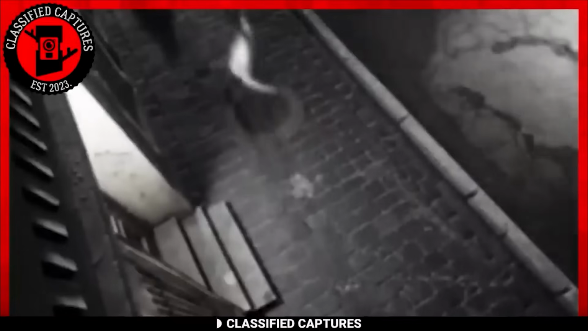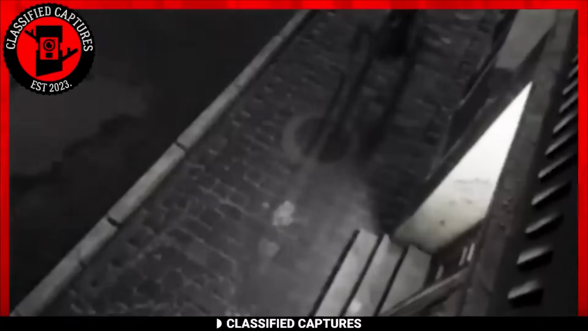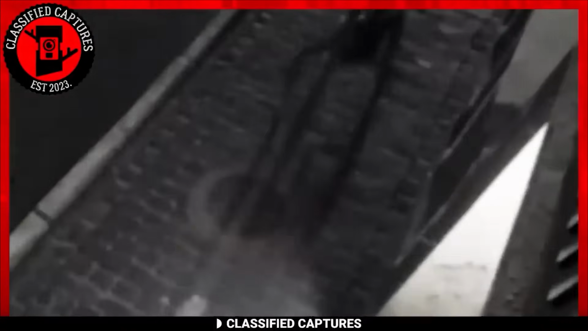In this intriguing security footage, a man can be seen limping away in apparent panic with something closely behind him. At first glance, it might seem like an ordinary pursuit, possibly by a dog or another person. However, as the events unfold, it becomes chillingly clear that what's chasing him isn't what you'd expect.